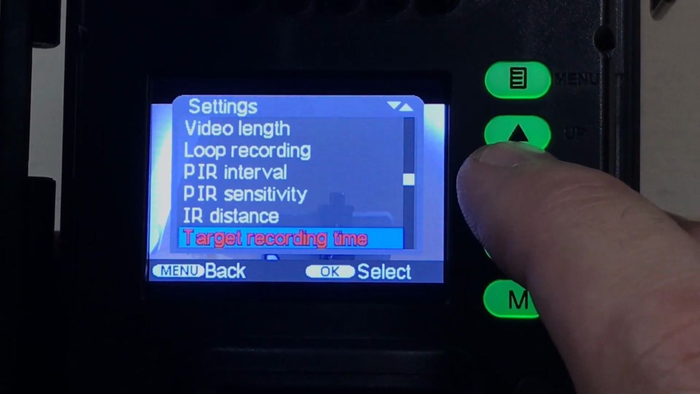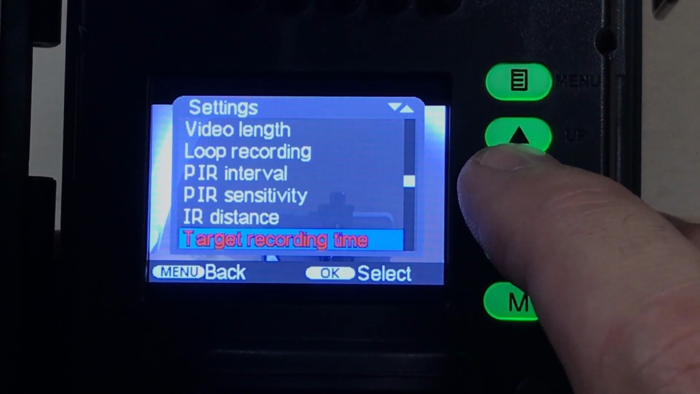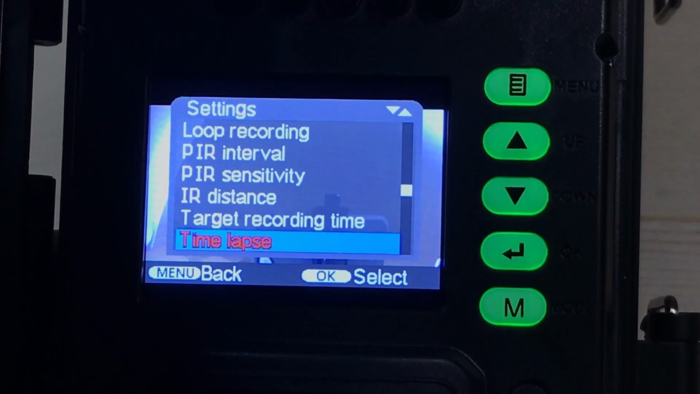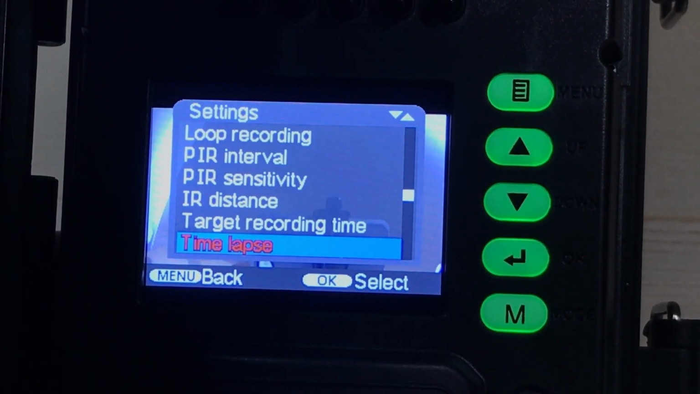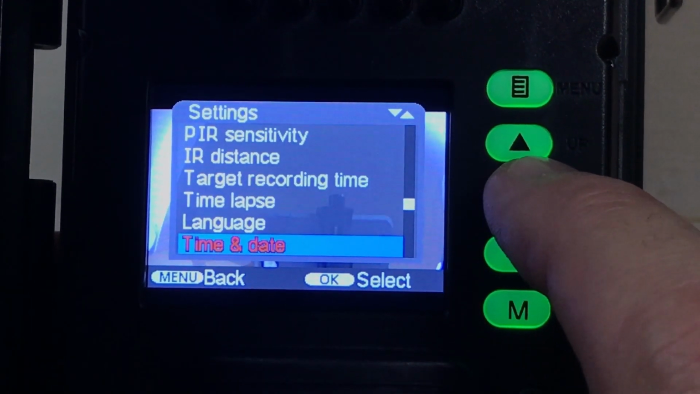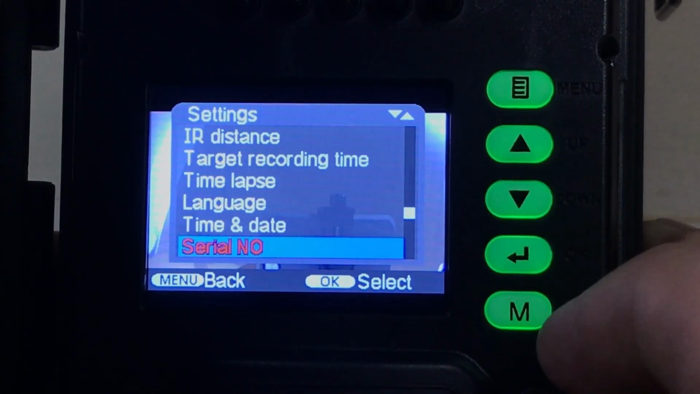Target recording time, if you only want the camera to work during the daytime or nighttime, or maybe only from 5 to 6 p.m., that's where you can set it, under target recording time. Time lapse would be if you don't care about motion, you just want the camera to take a picture or a video at a certain interval, maybe every hour or every 15 minutes. That's what time lapse would be for. You could change your language. We set that at the beginning, but if you needed to change it, you could. If you need to update your time and date, you would go here to do that.